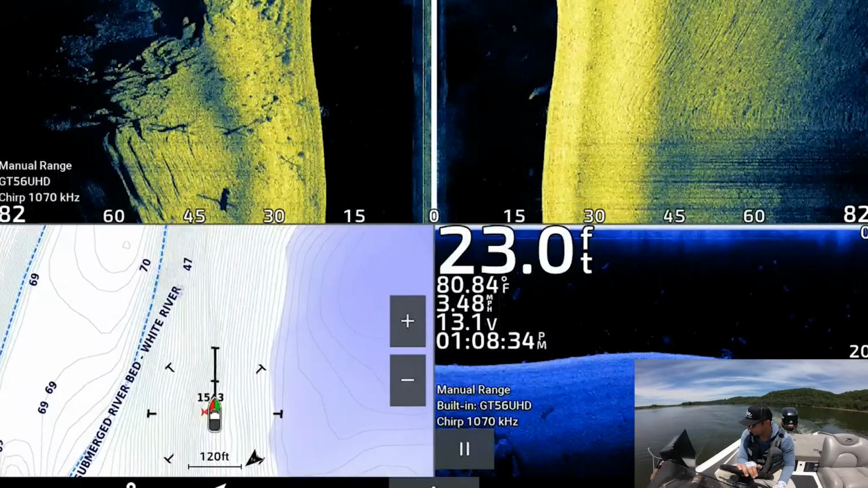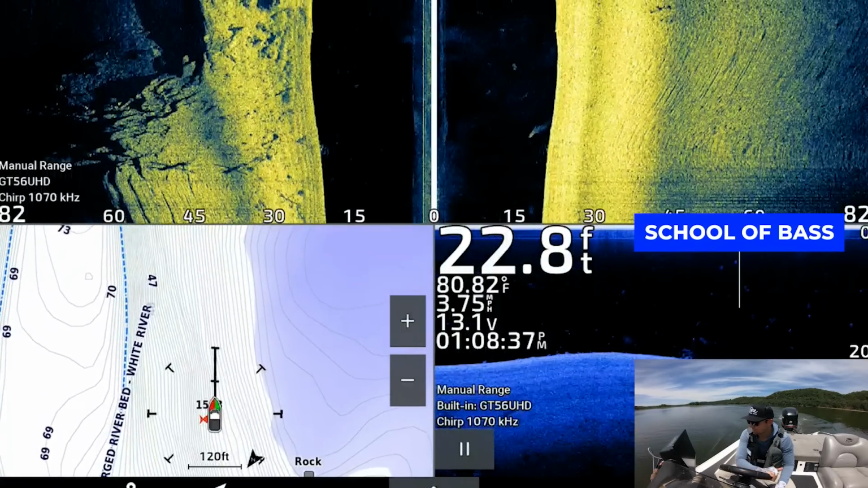Looks like they're still down there. Yeah, they're still down there. There's still a bunch of them down there. You can see them suspended.